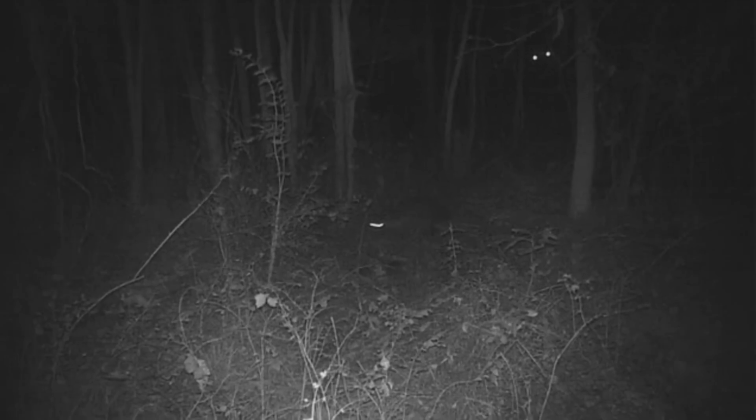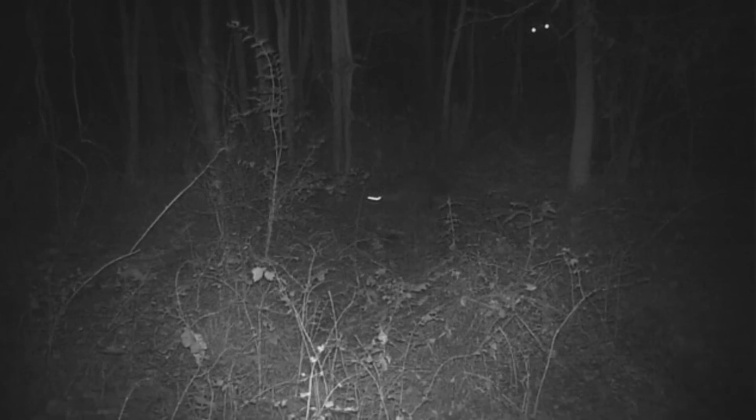I also can't decide whether this creature has crawled out of the woods and was startled by the camera, or he's in an aggressive stance waiting to rip the camera off the tree or even pounce on something. Jeff is at a loss. He's lived in those woods for a long time. He sent it to his park ranger buddy, and he didn't know what it was either.